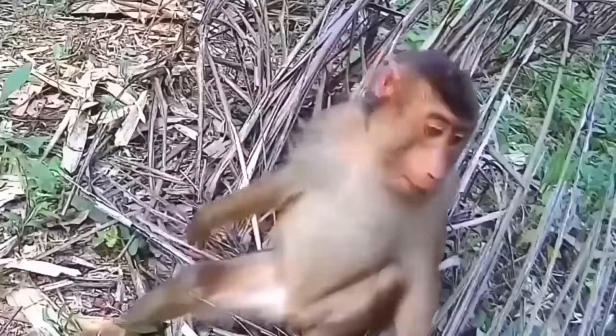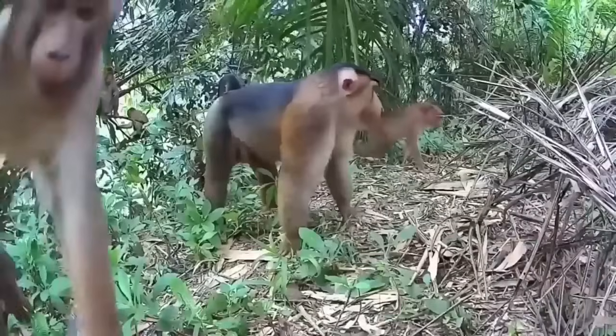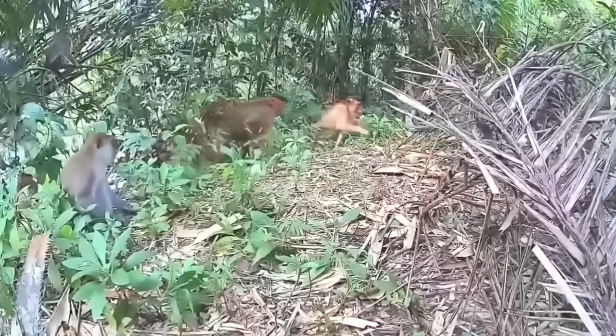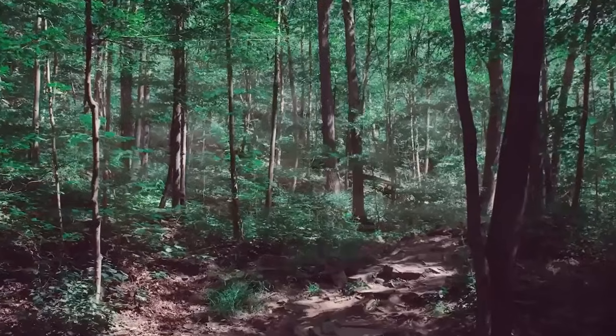The monkeys eventually show their real colors after engaging in some lighthearted conversation. They had been plotting to take the camera all along. It's clear that these primates are up to no good as soon as the camera moves. Their cleverness and resourcefulness are astounding us with their naughty conduct, demonstrating once more the wonders and secrets of the natural world.